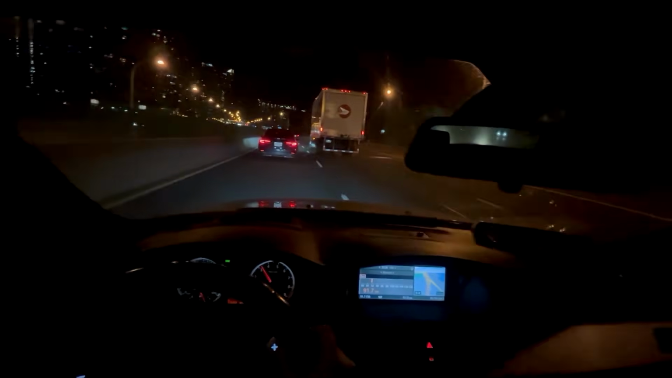Honda up there is ripping. Nowhere to go. Oh, this guy's revving, he's downshifting.